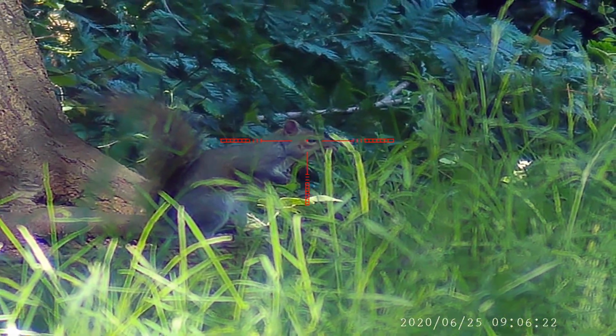Looks like this squirrel had given up going to the feeder, but at least eventually it did settle down long enough for me to get the shot off. Probably a good one to have got out the gene pool, seeing as it seems to have trouble climbing trees.